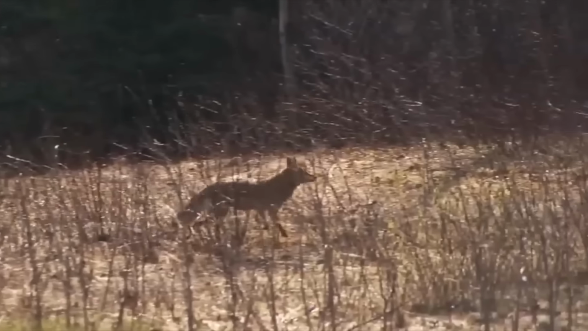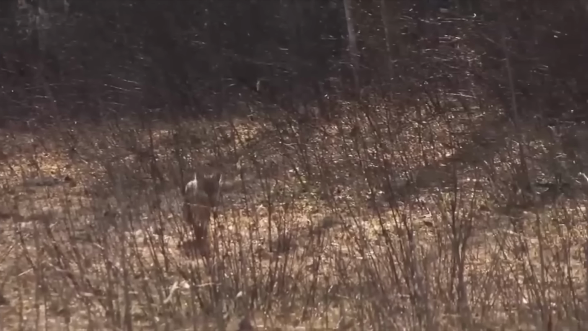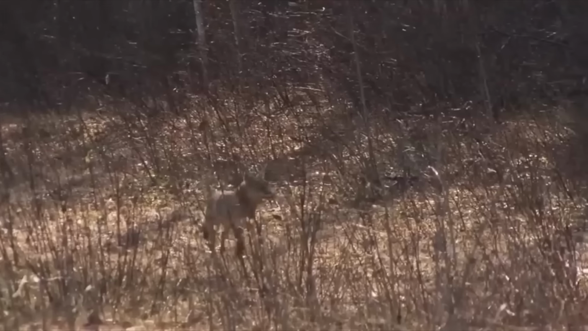John, Casper's owner, explained that the pack of coyotes just randomly showed up, and they were kind of doing what coyotes do. They run away, kind of taunt you, but eventually leave without any active pushback. They eventually retreated.